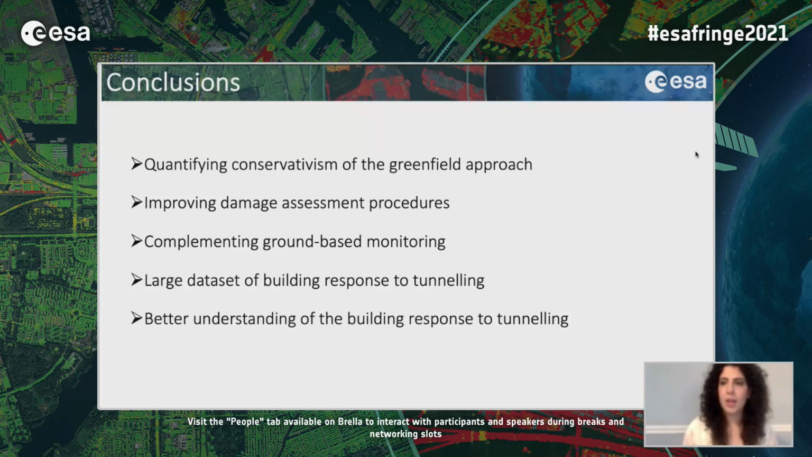And finally, thanks to this integration, a large data set of field observations on the building response to tunneling was available for the first time. And thanks to this large availability of data, it was possible to infer new relationships and findings that can be used to advance the understanding of the building response to settlements.